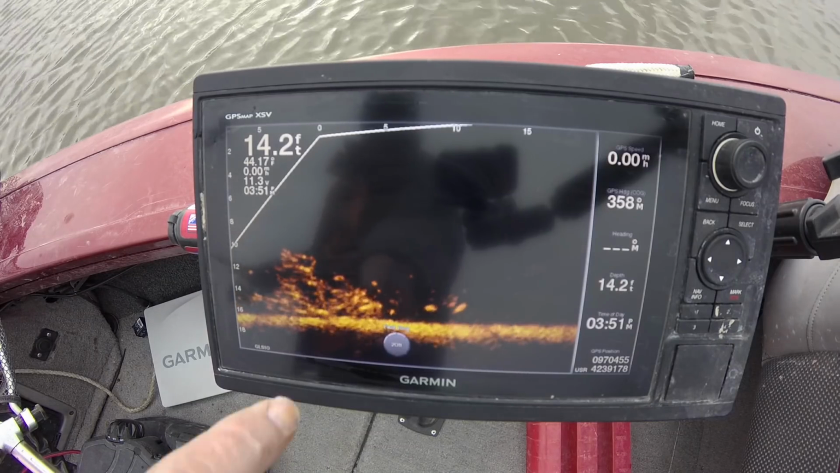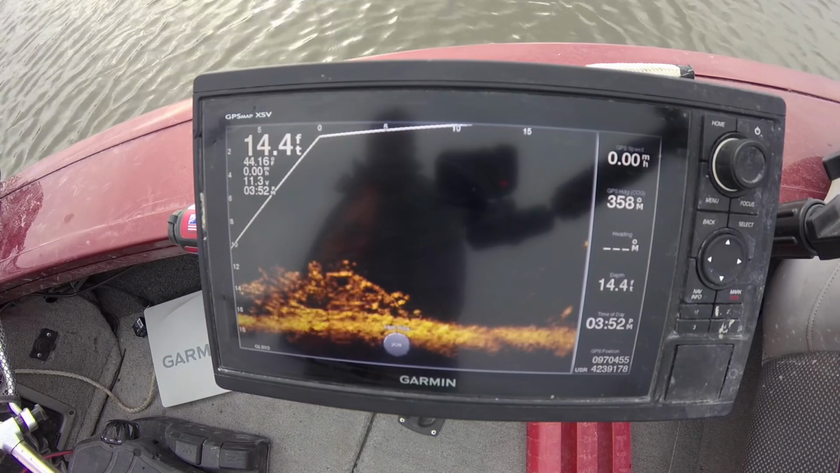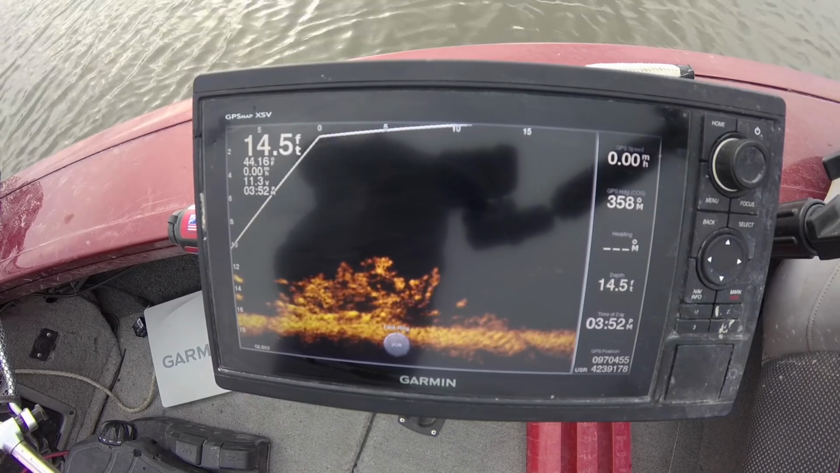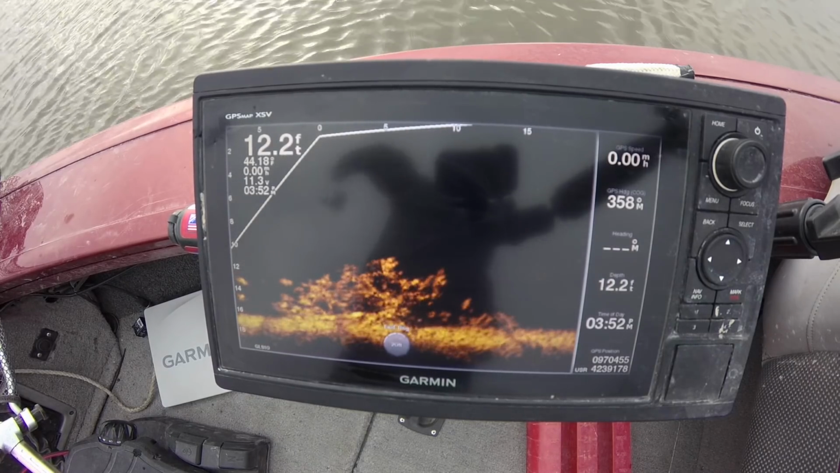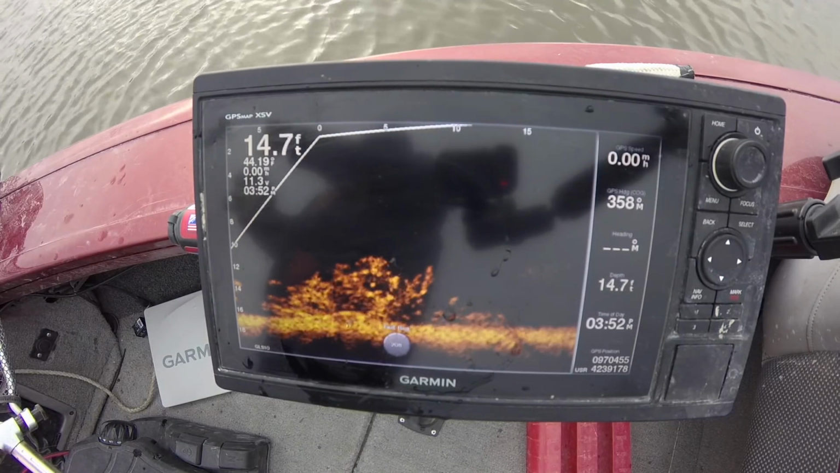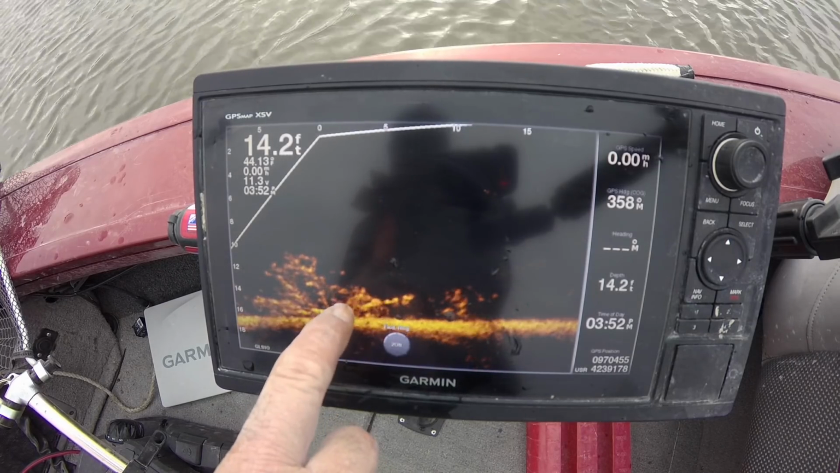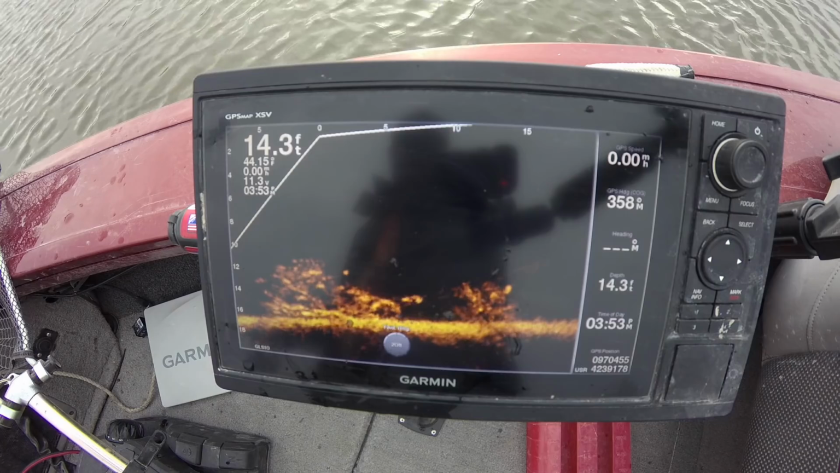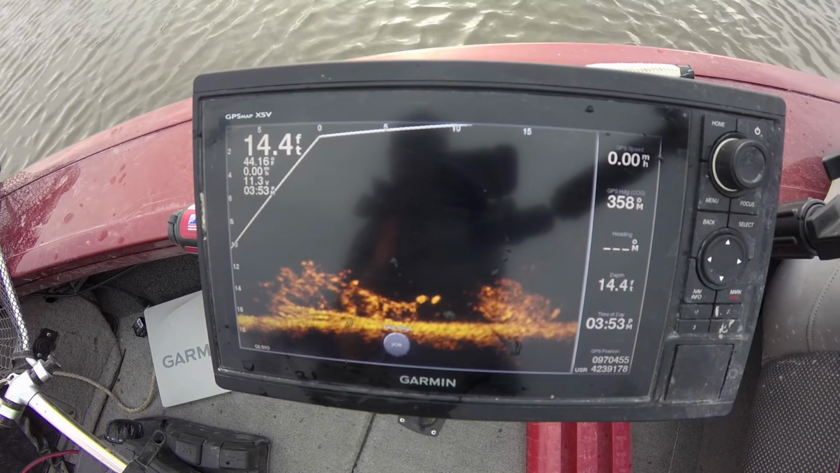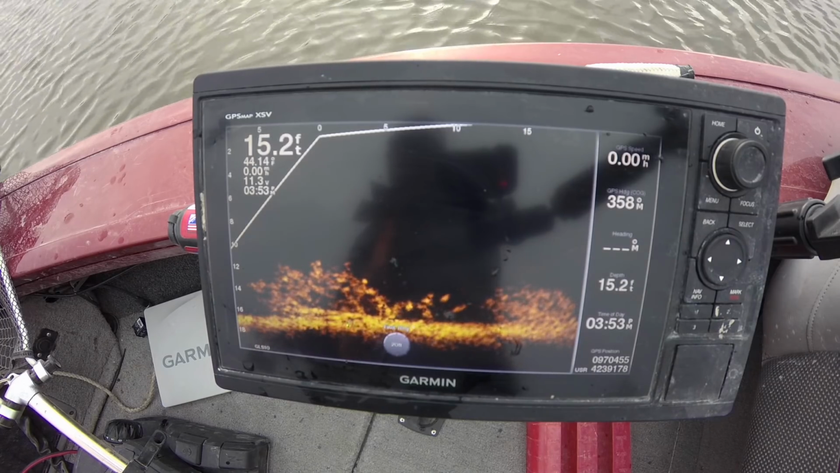Right there, and there I am right there. See that? There he is. Came up and got it. There's another fish. Okay, there I am. Boom, boom. Now hold still. Watch that. There's a fish right there. See that? Watch it. He's going to come out of there. Coming up, thinking about it. Darn it.